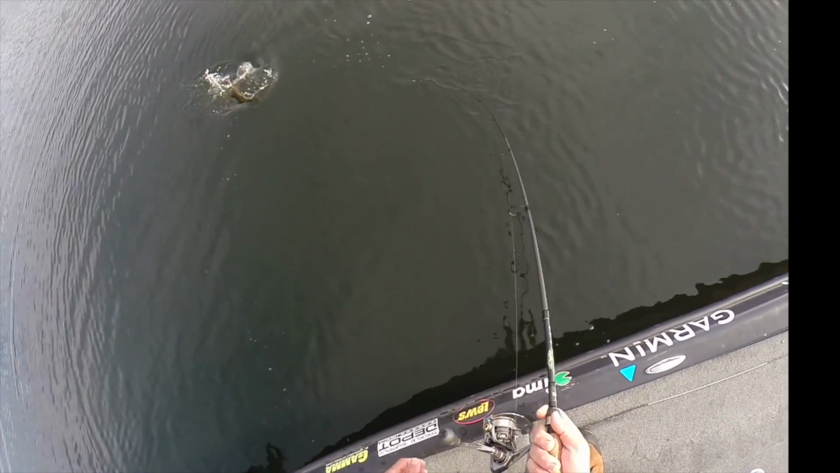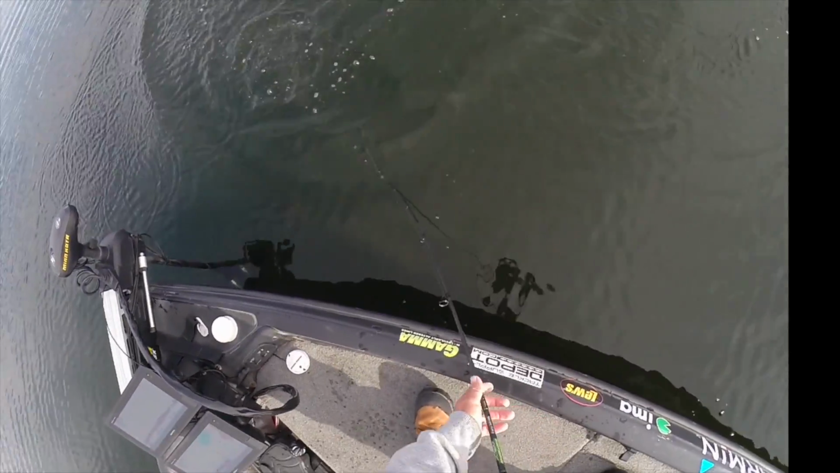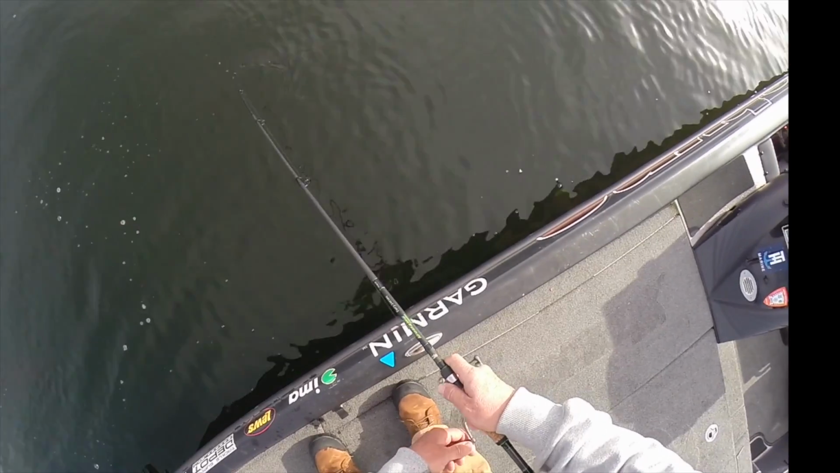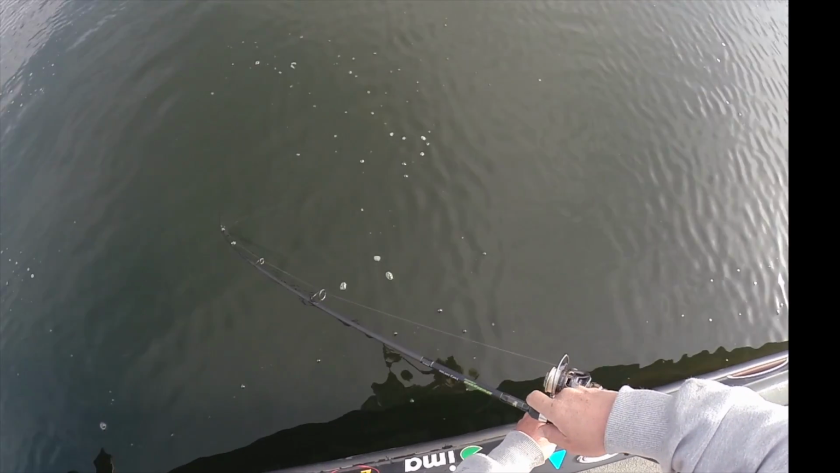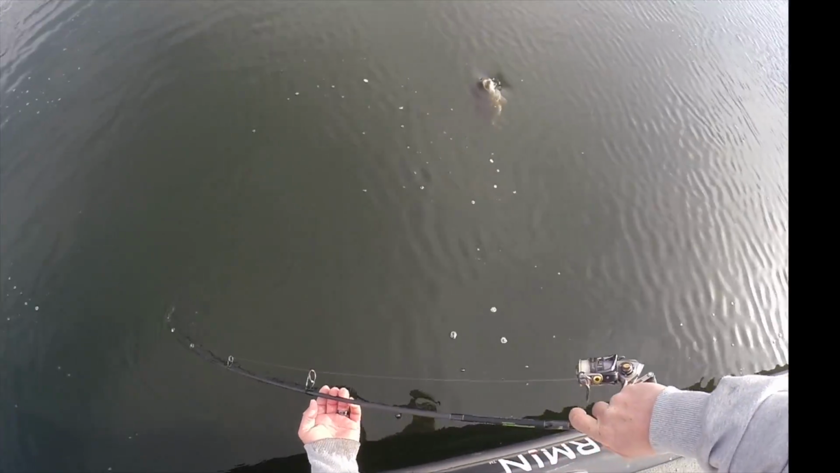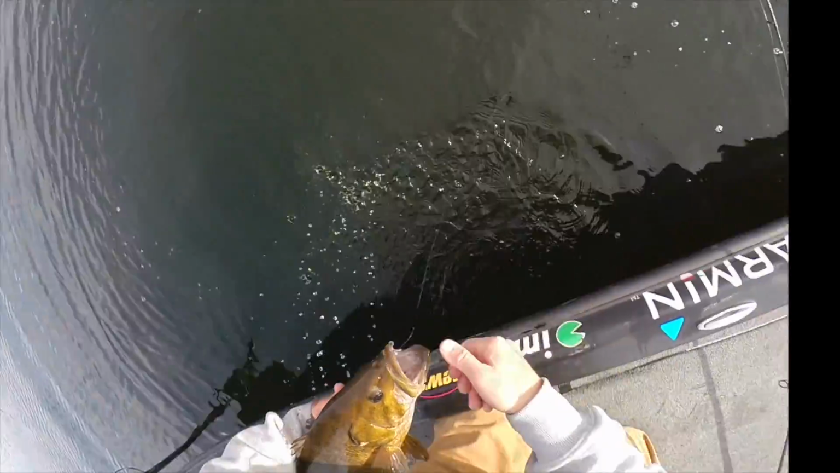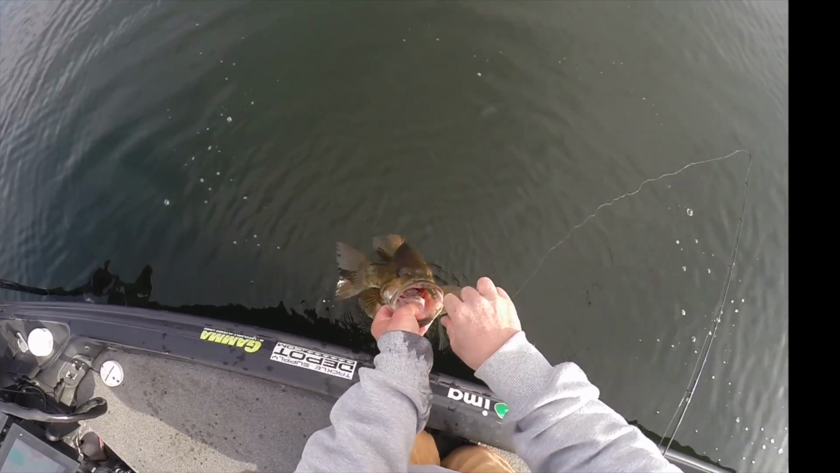Over 5. That's a monster smallmouth. That is an absolute monster.